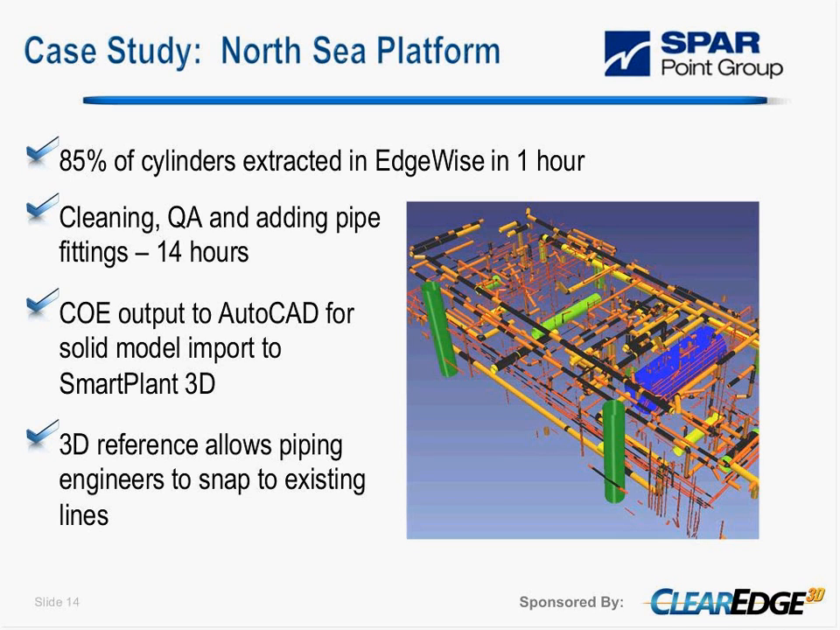After the extraction, we needed to spend time cleaning, cleaning up, adding the pipe fittings. So these are the standard elbows, flanges and valves that are now within the software itself, which Kevin will show later on. So that's the first 14 hours. Then we used the COE output to AutoCAD, which allowed us to use a solid model import to SmartPlant 3D as a 3D reference.